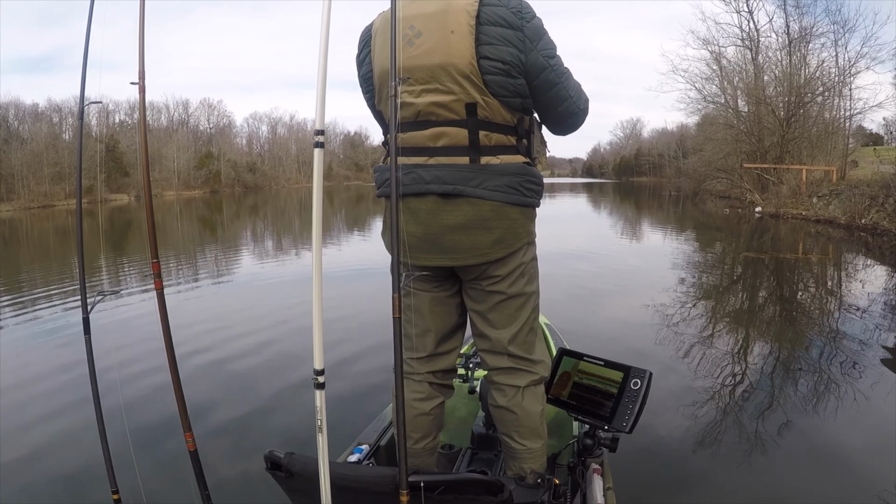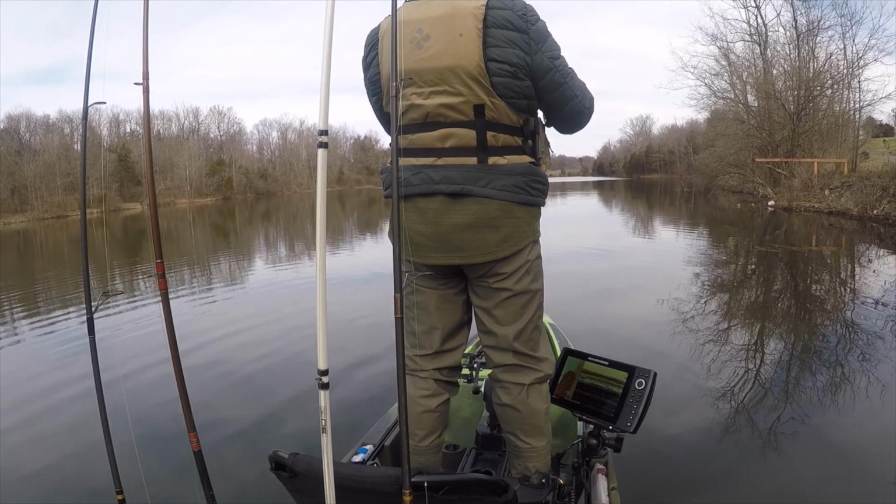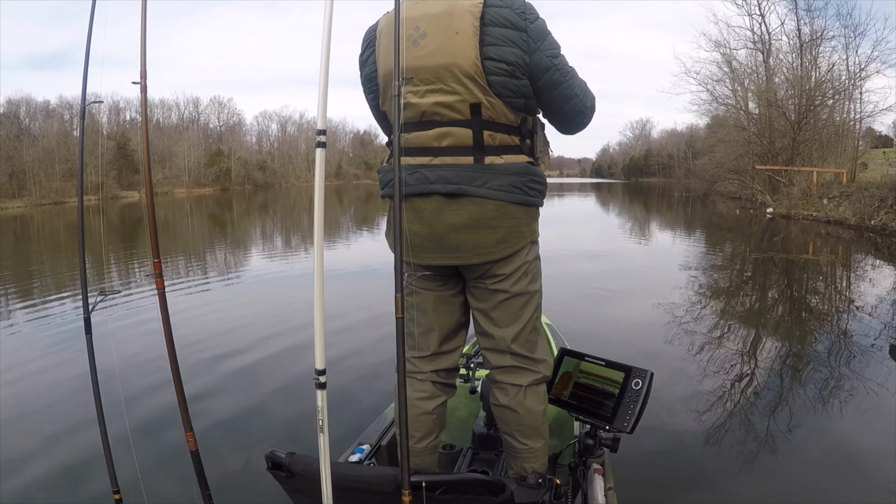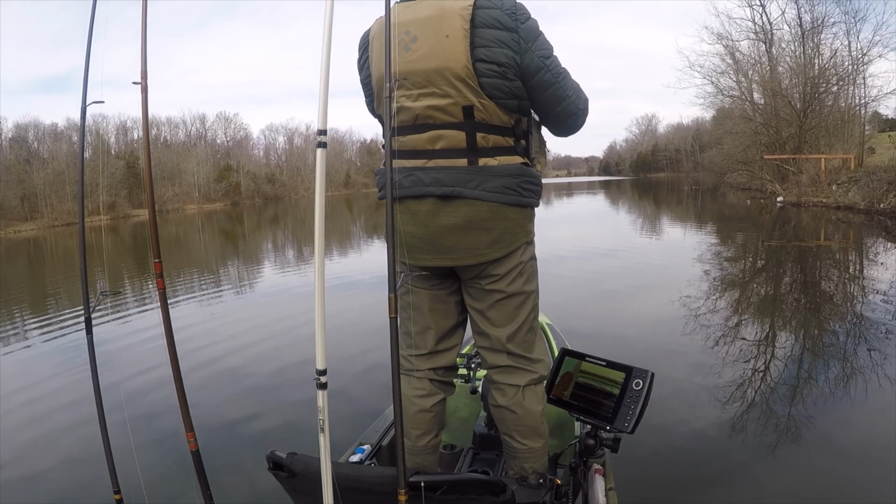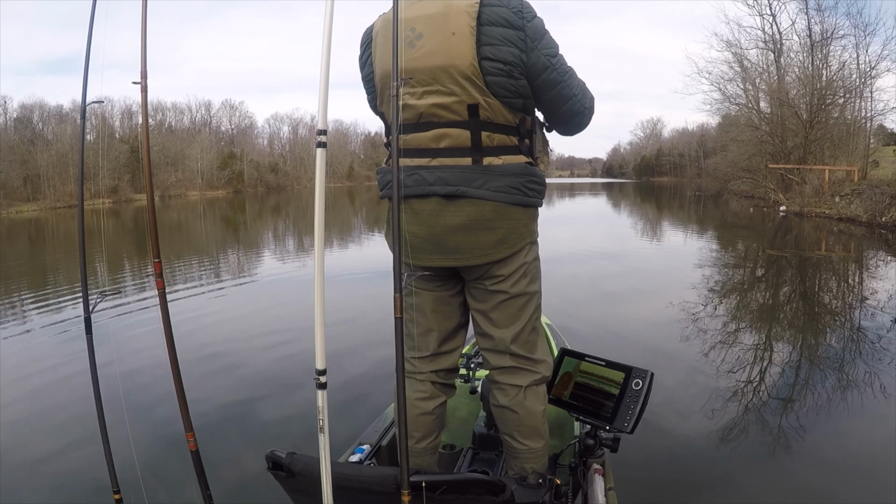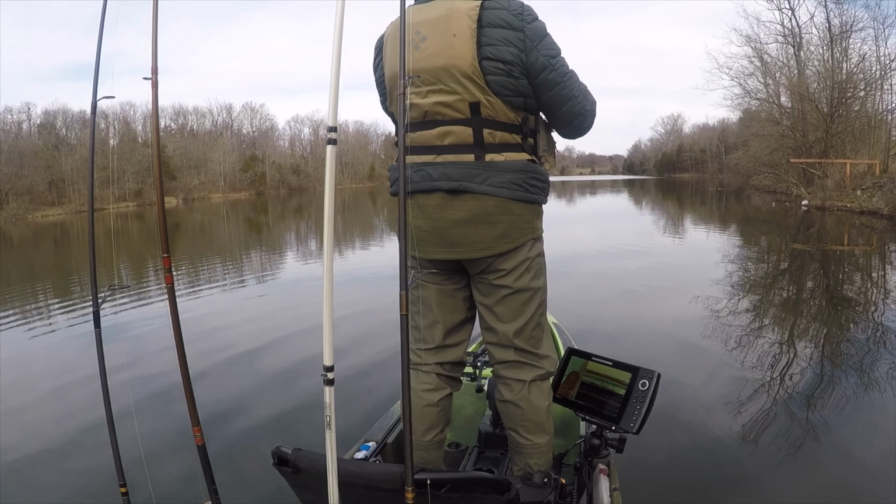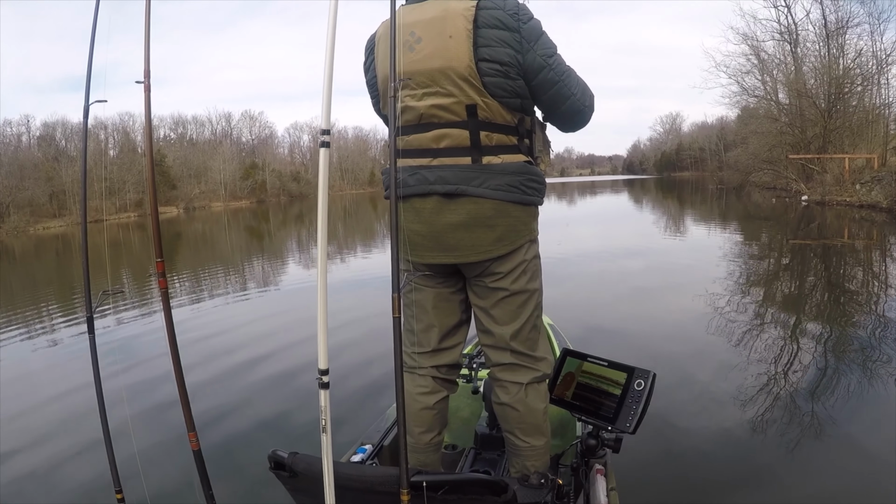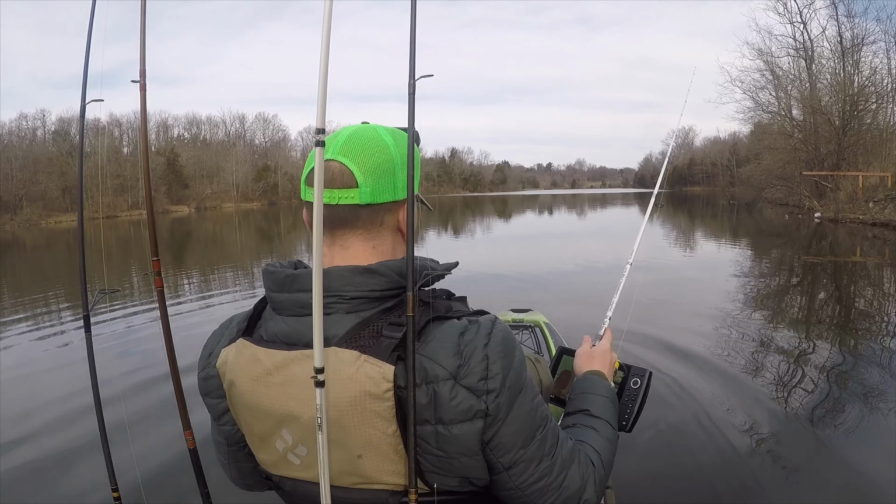So sometimes I like to challenge myself and head to this lake and just give it a try and see if I can find something different. But hey, I always consider it a success if you don't get skunked and you at least catch a fish. So I'm glad that I was able to get out on the lake today and catch a fish.